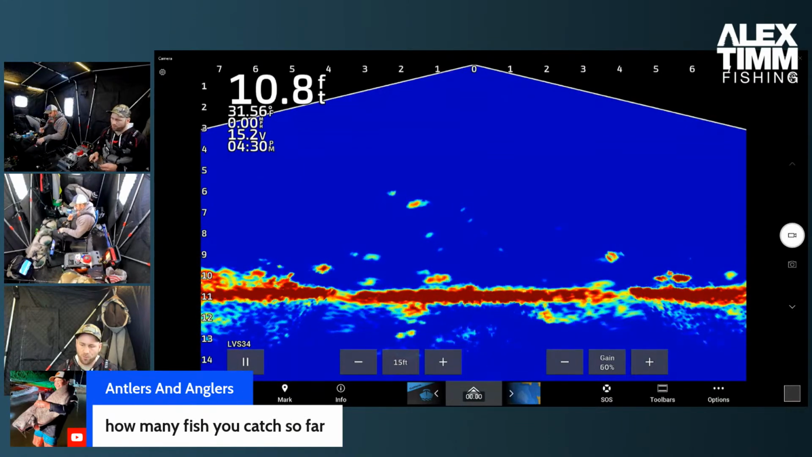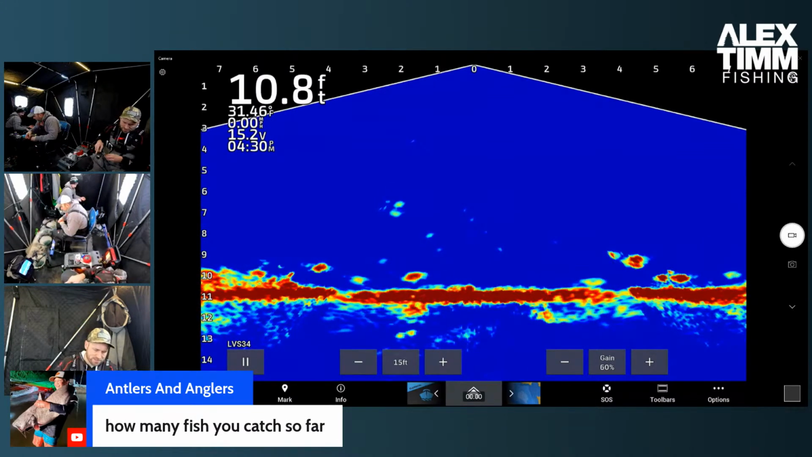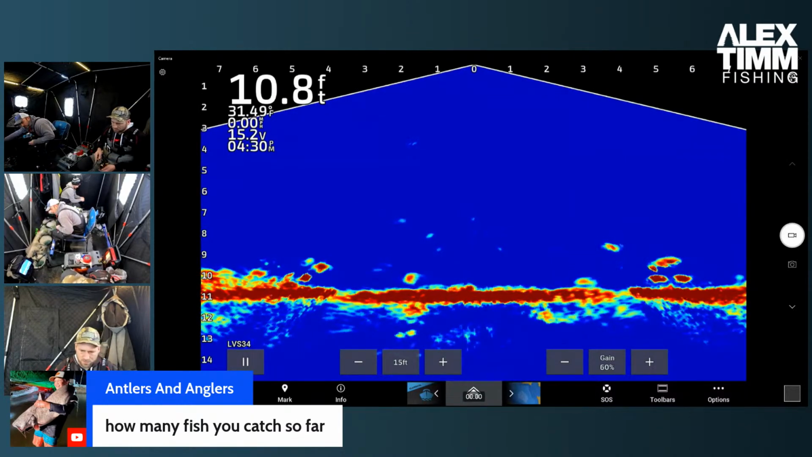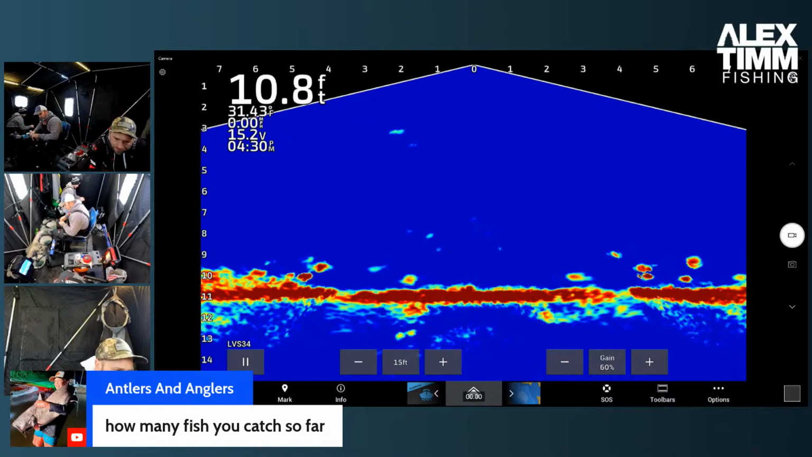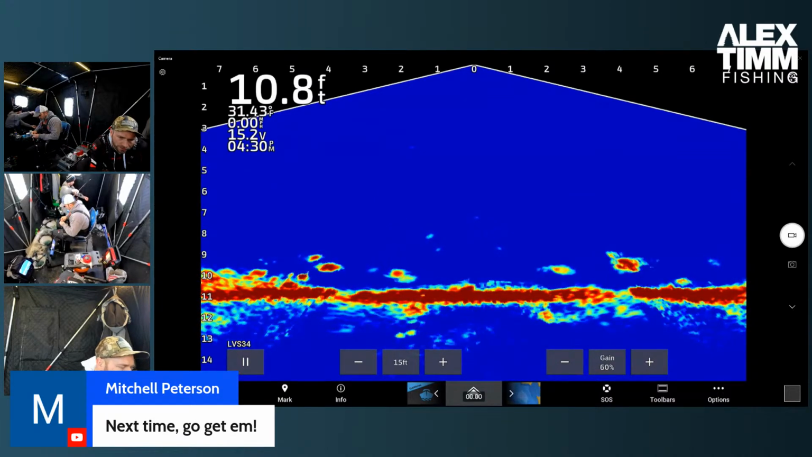I got a fish coming up with me. You guys can see it on the Livescope on the left. 2 feet to the left, about 6 feet down. This thing's just playing around with me, but he's not committing. Make sure I still got my waxy. I do. So I'm just going to drop all the way back down and work my way back up. Next time, go get him. Yeah, we will. We're always trying to get them.